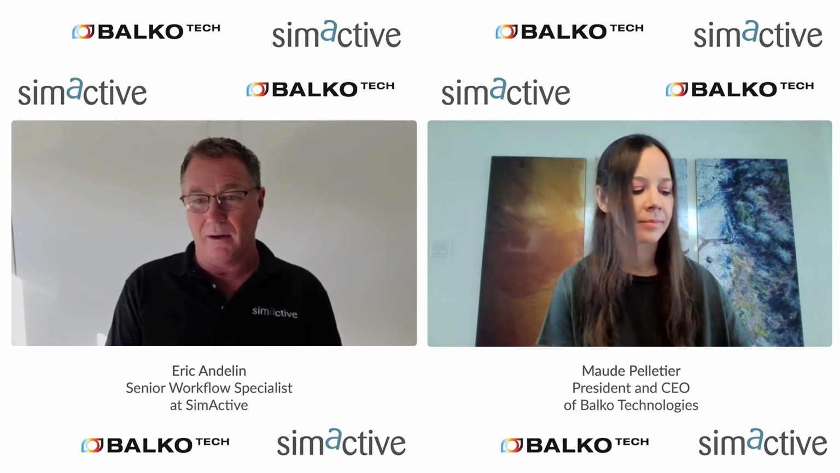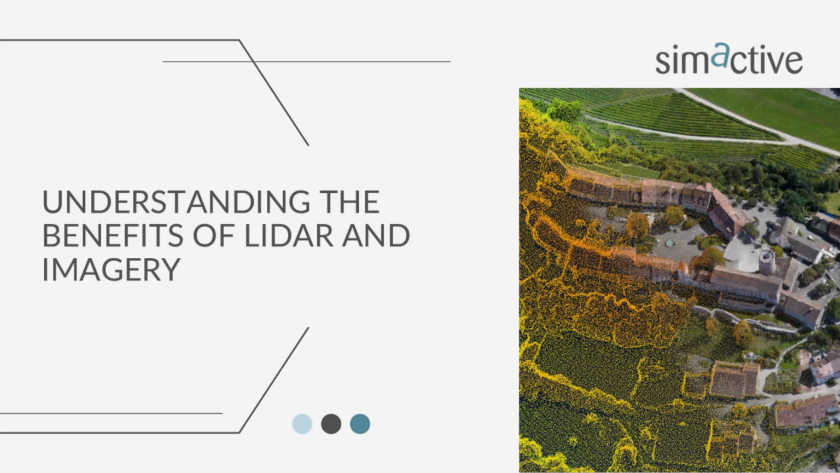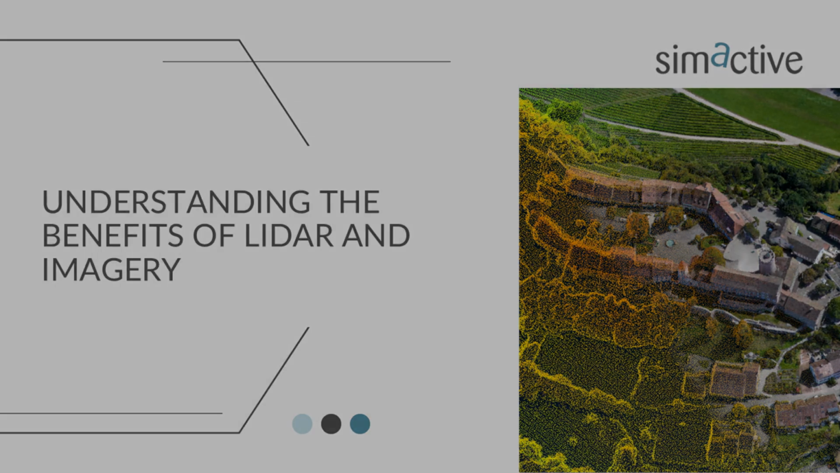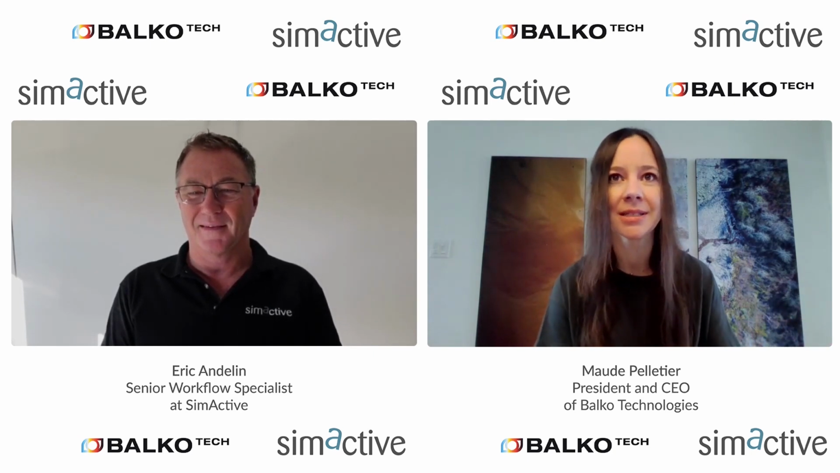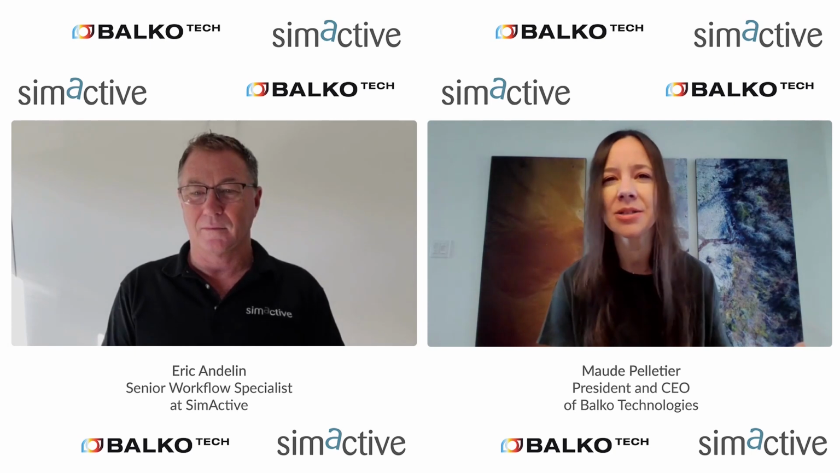What are the benefits of LiDAR versus imagery? There are multiple, of course. First of all, the LiDAR works with light. It's an optic photonic solution. I like to call it that because optic photonic is always a scary word, but really light is in so many industries.